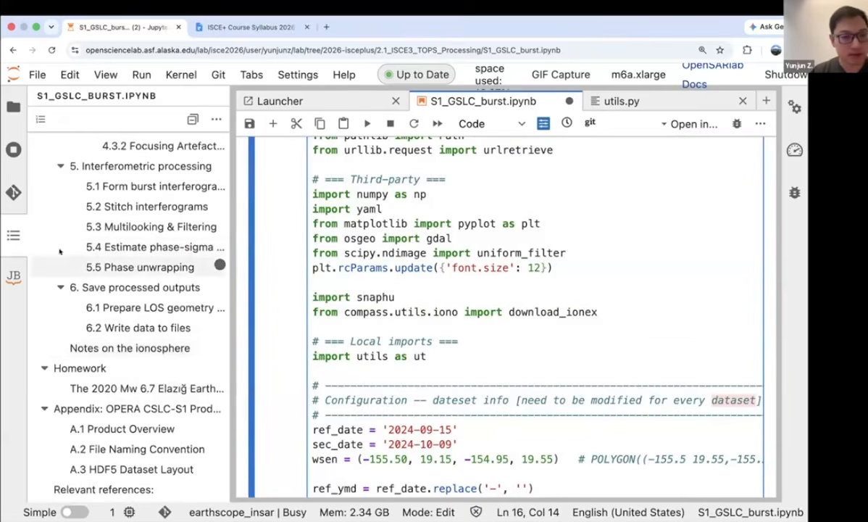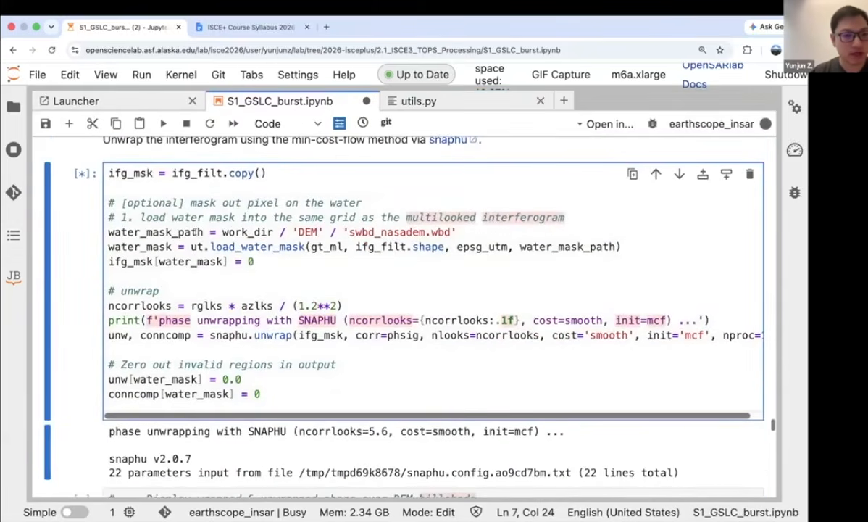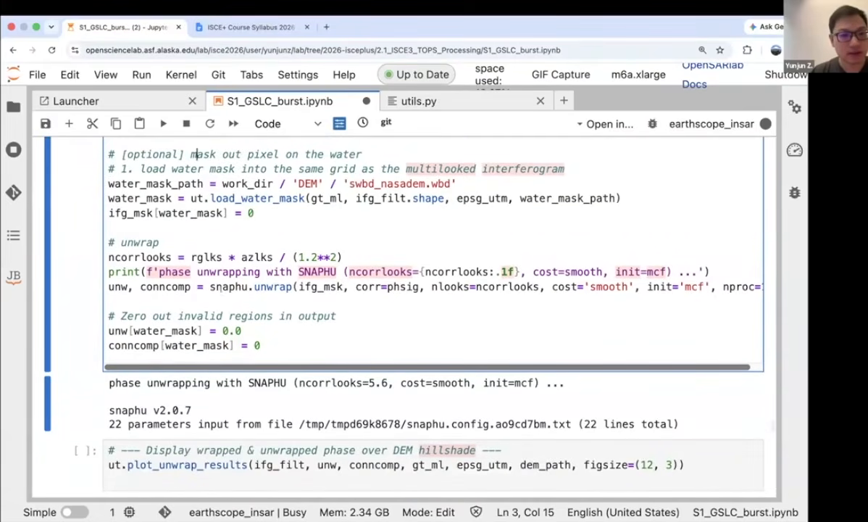And let's go back. So what we did here is, these are the interferograms we have, and then we mask out the water areas to speed up. You don't have to do that. This is optional. And then we feed it into SNAPHU, and we give the phase, we give the interferogram, and we give the phase sigma.